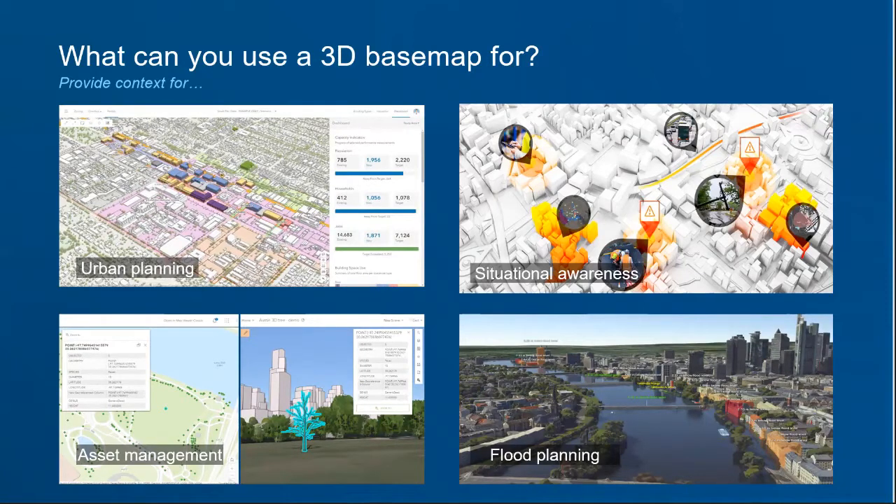Flood planning is a huge one, not so much for Arizona, but for the rest of the country: flooding and knowing how high water is going to get. We can visualize that water as just a polygon, and elevate it to the height. We can also display it with our new symbology so it shows as shimmering water with reflections. You can bring in your point cloud to your mesh and have that as part of it as well.